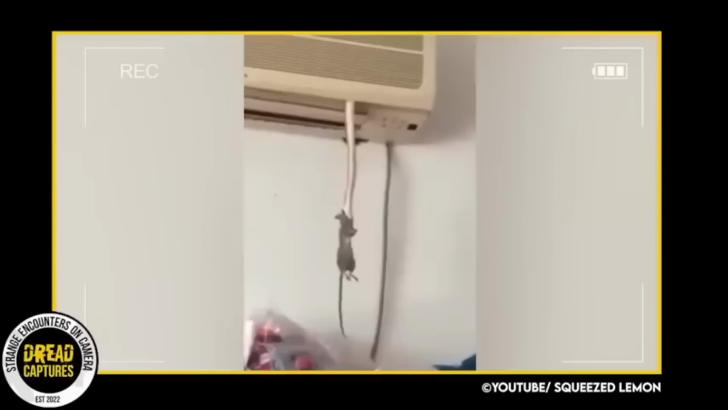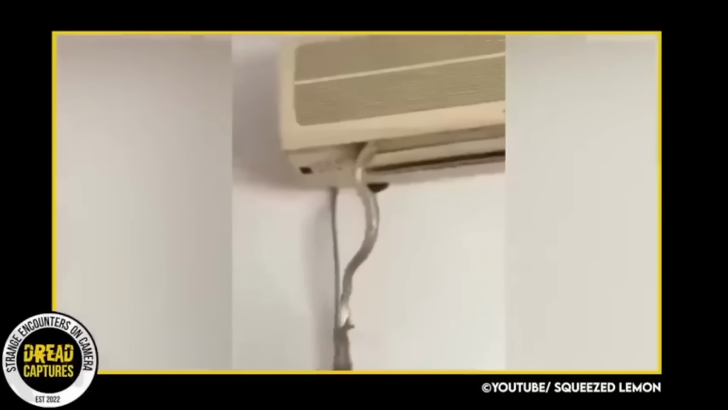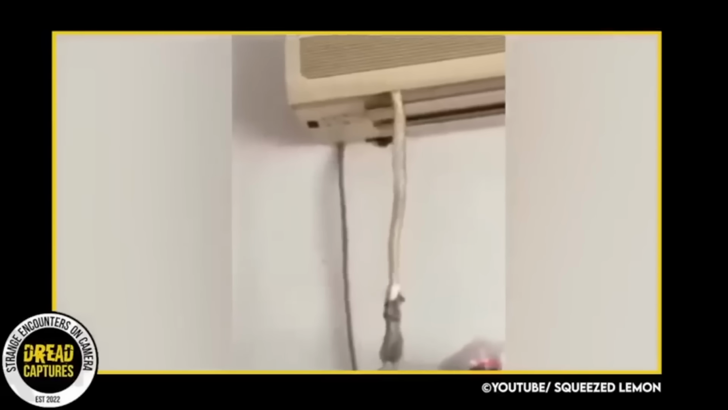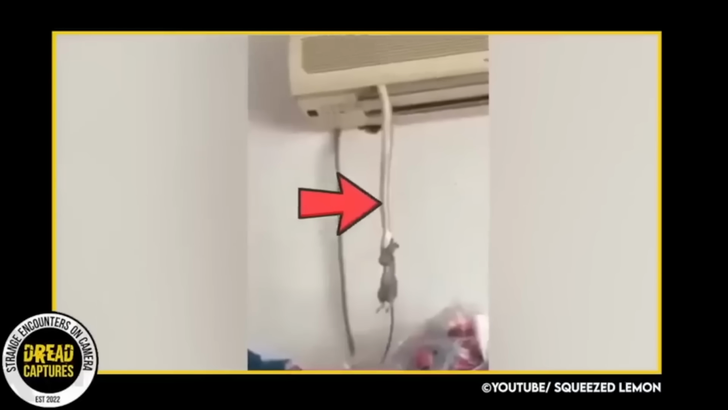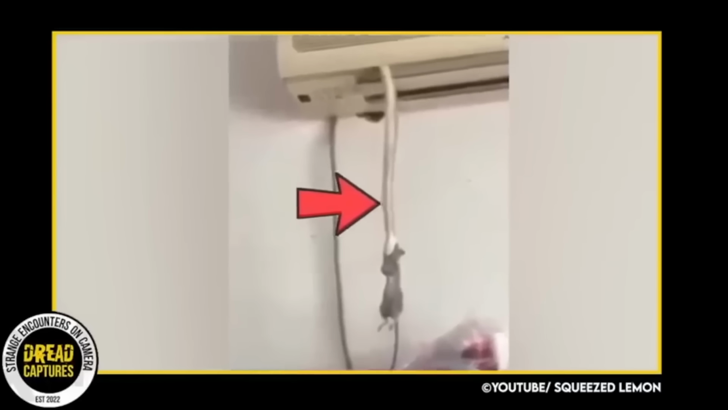Okay, picture this scenario. You switch on your air conditioner, seeking relief from the sweltering heat, only to be confronted with a spine-chilling sight. In the southern port city of Guangzhou, China, a resident experienced a moment of sheer bewilderment. As we can see from the video, this is beyond scary. A snake emerging from the depths of the AC unit after lying in wait for this rat.